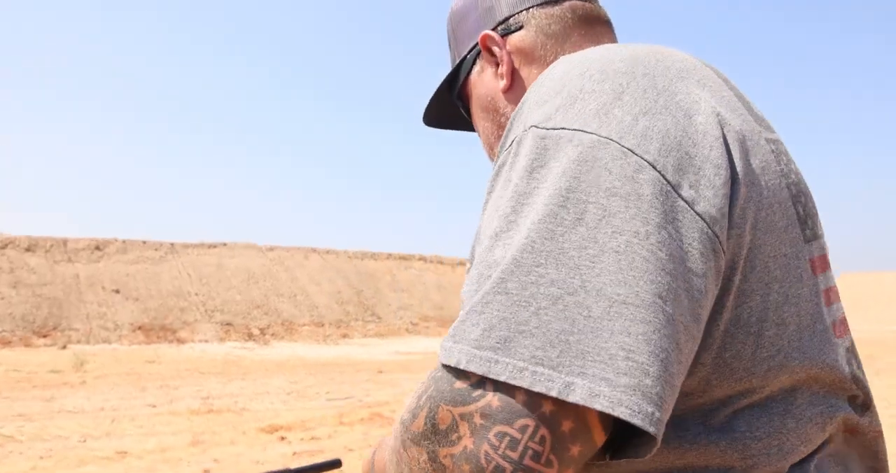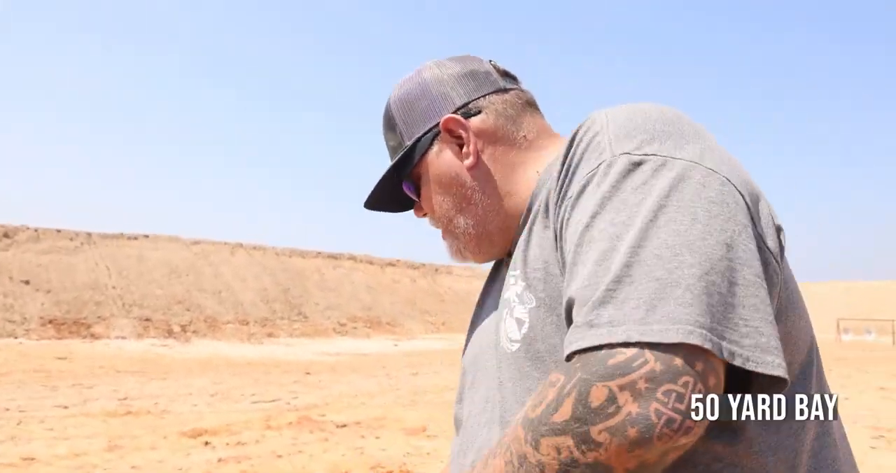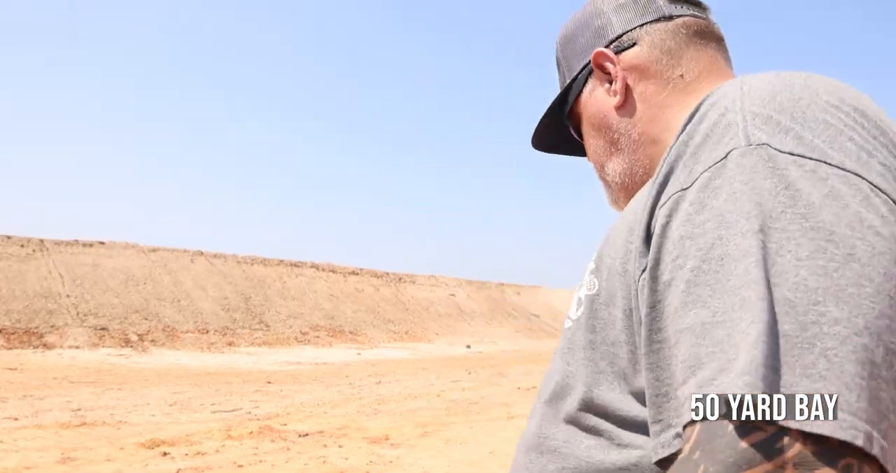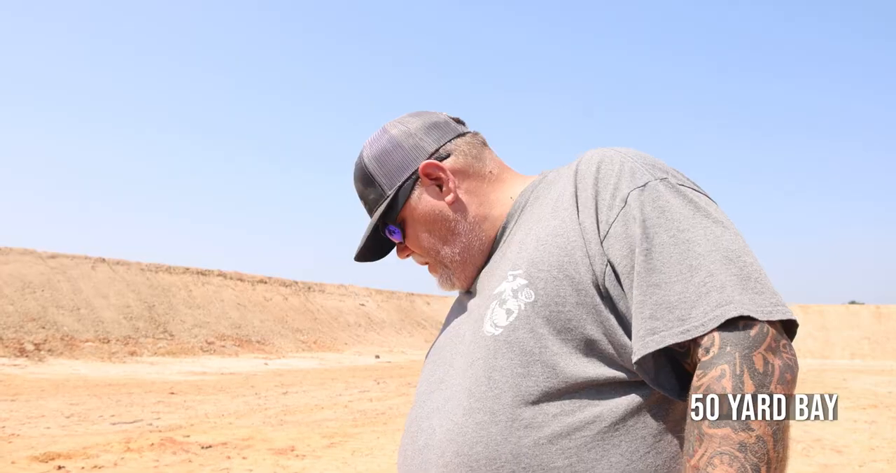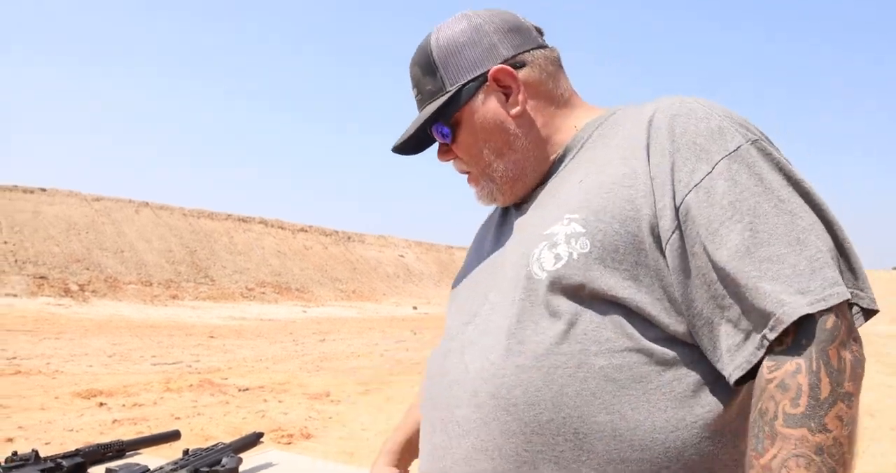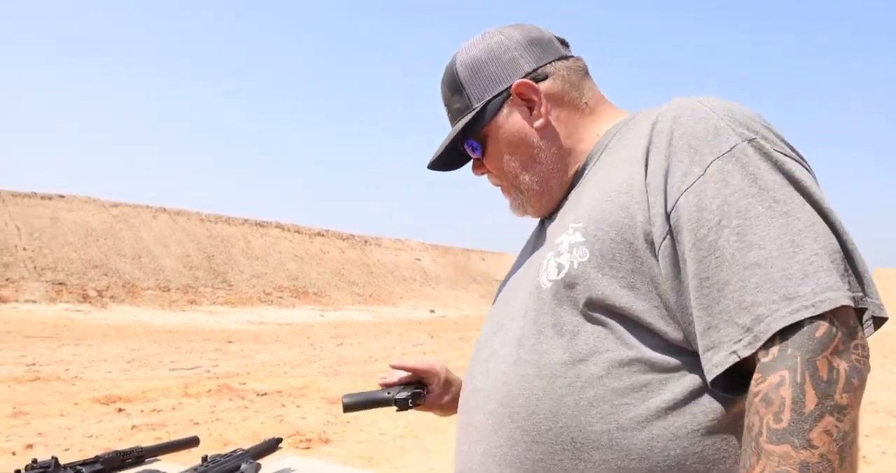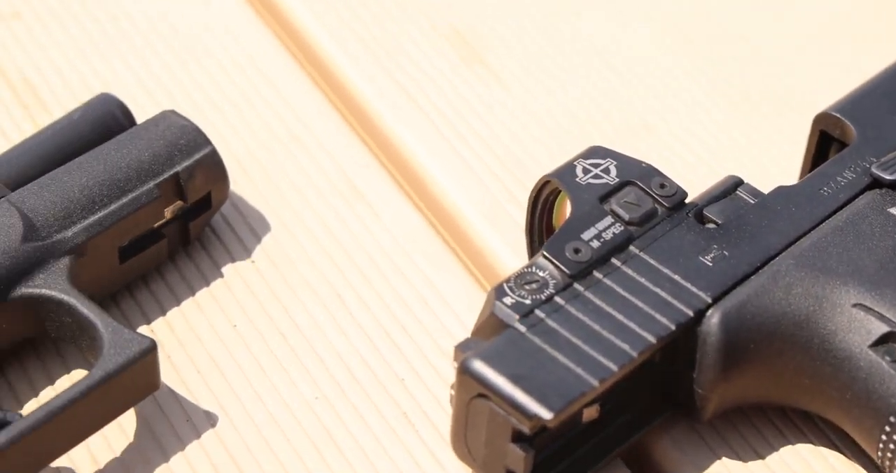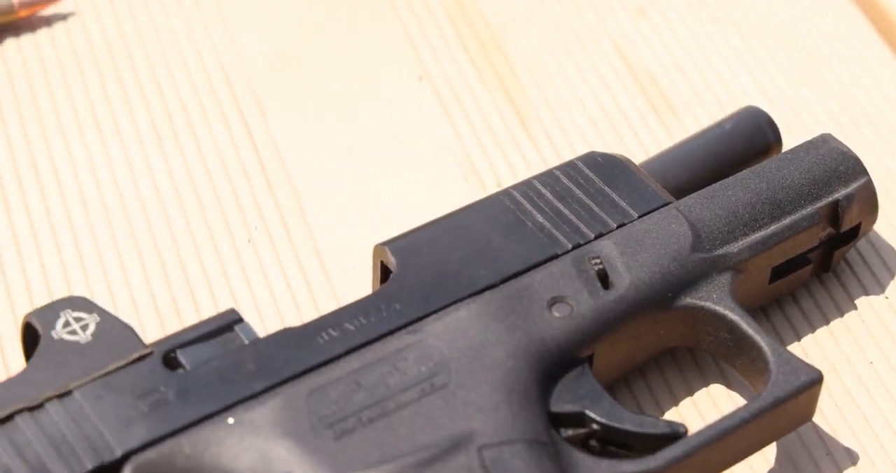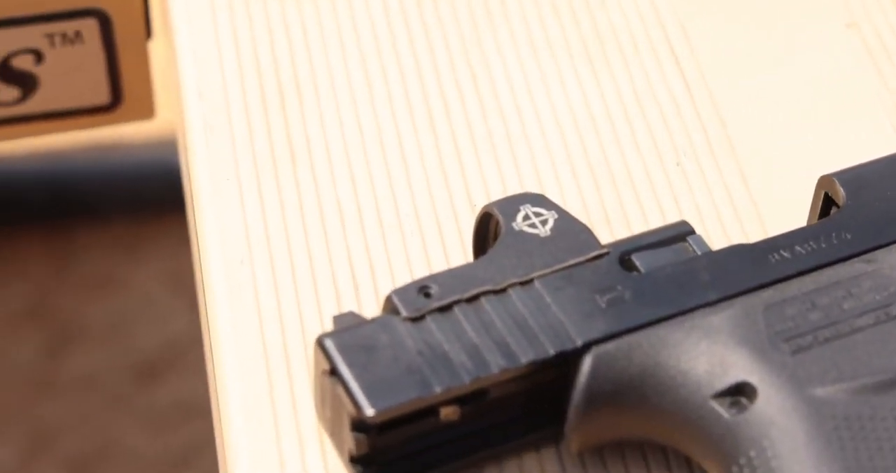We got 2 little shorties and 2 pistols. So on both of these, we have the mini shot M-Spec M1 FMS. So this is a Dr. Burris footprint on this one. Run that one on a Glock 19. This one right here is a Glock 43X. With this one right here, we're shooting the mini shot M-Spec M3 micro reflex sight.